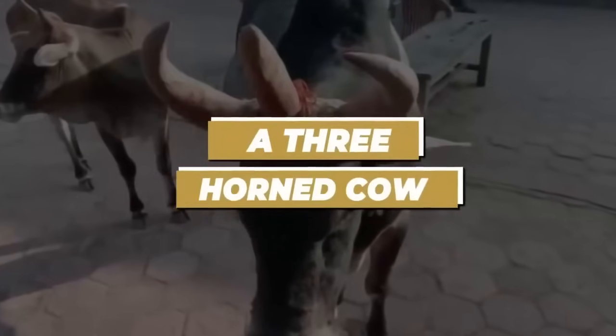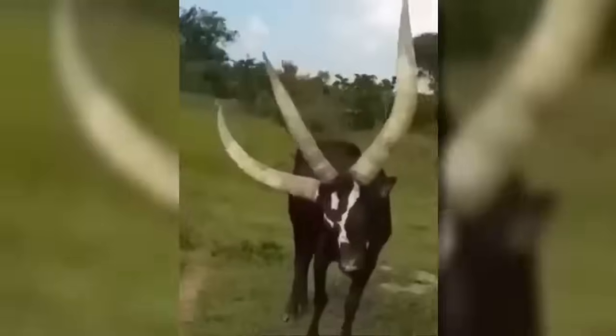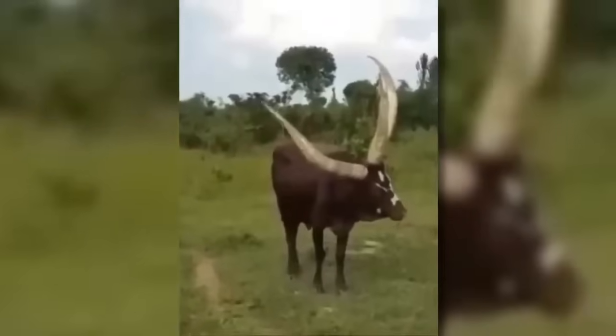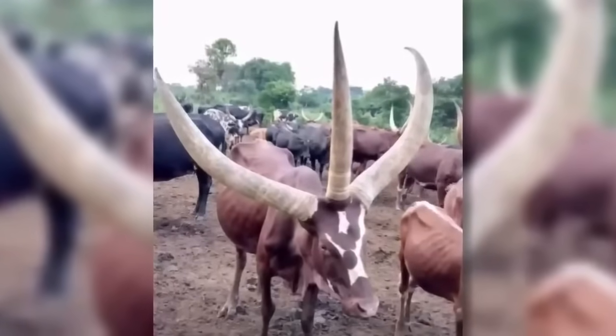A three-horned cow. Something which was as real as it looked and left the netizens with no chance to think it was fake was a 3-horned cow. This cow belongs to the Ankole cow breed. The breed is famous for having 3 giant horns, which makes them different from all others.